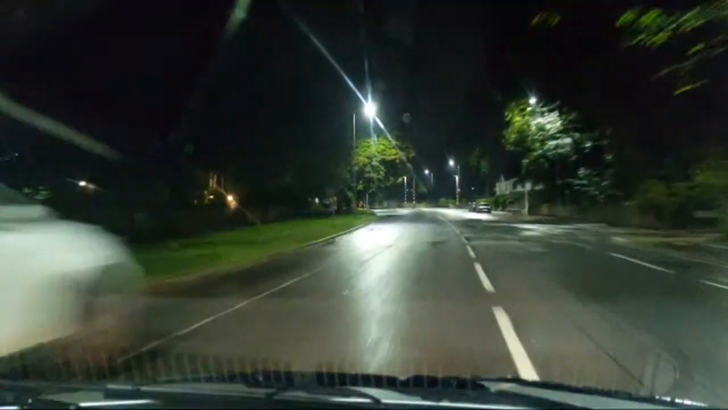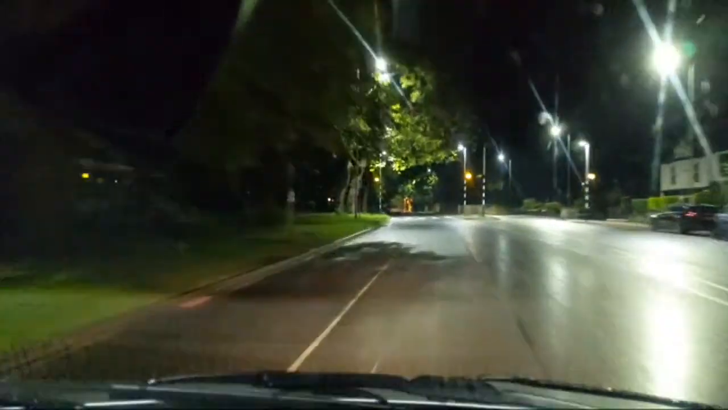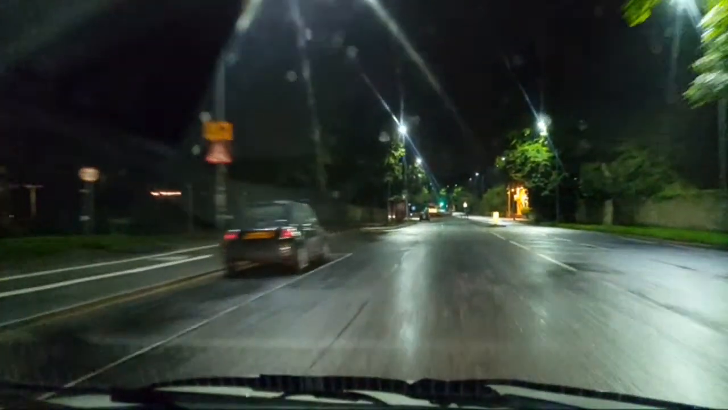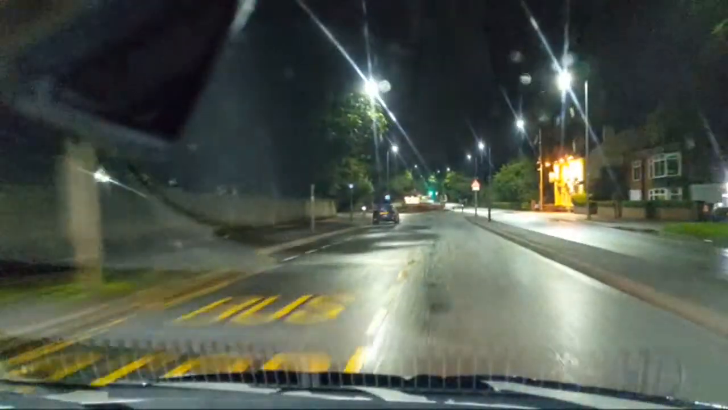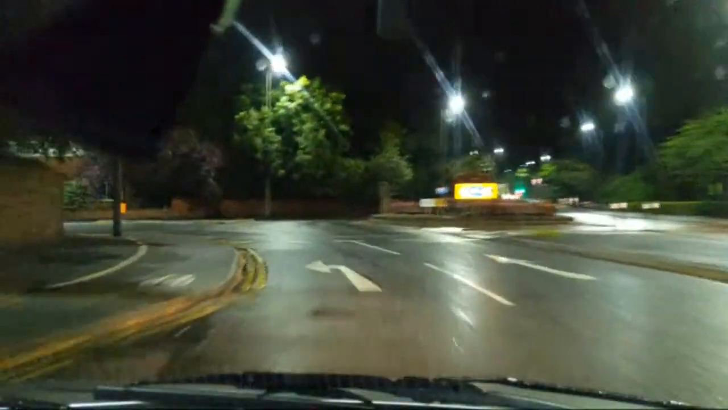So we're now heading towards the Cherry Gardens. So the roundabout here we turn left. There's literally nothing anywhere. So we'll go left here.